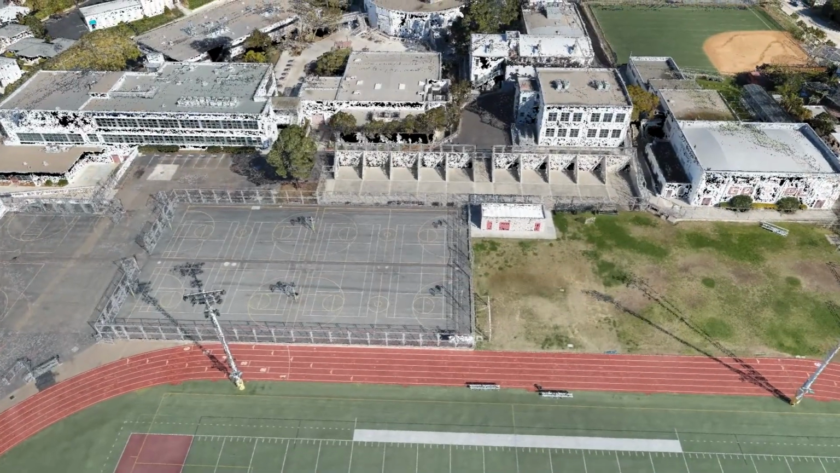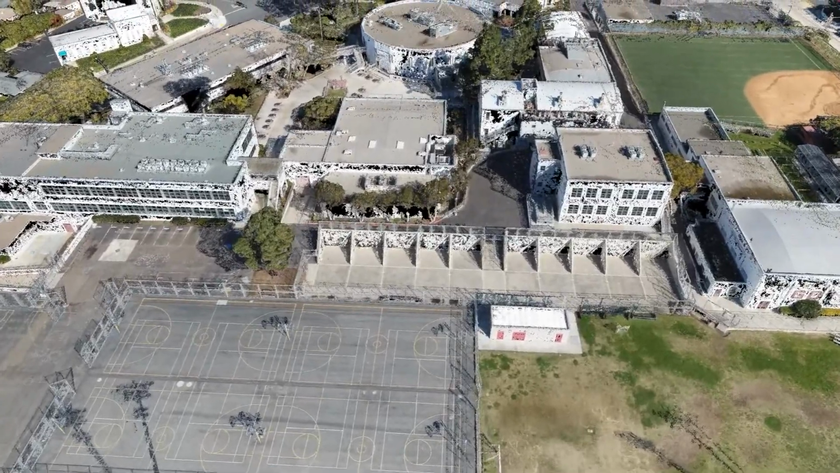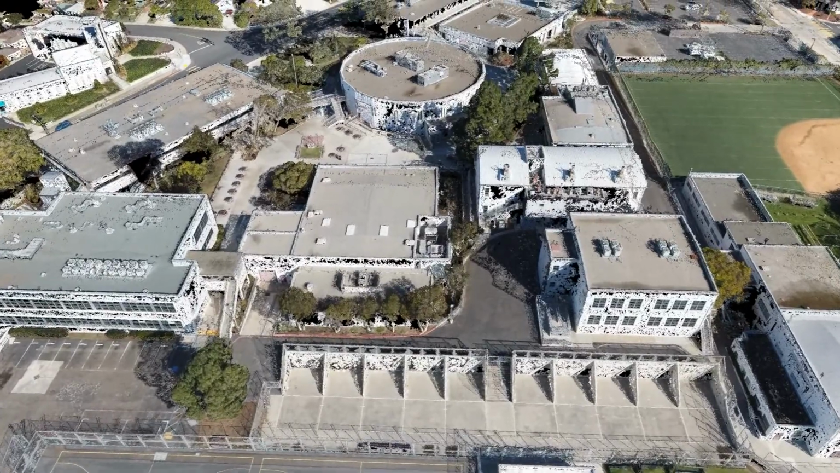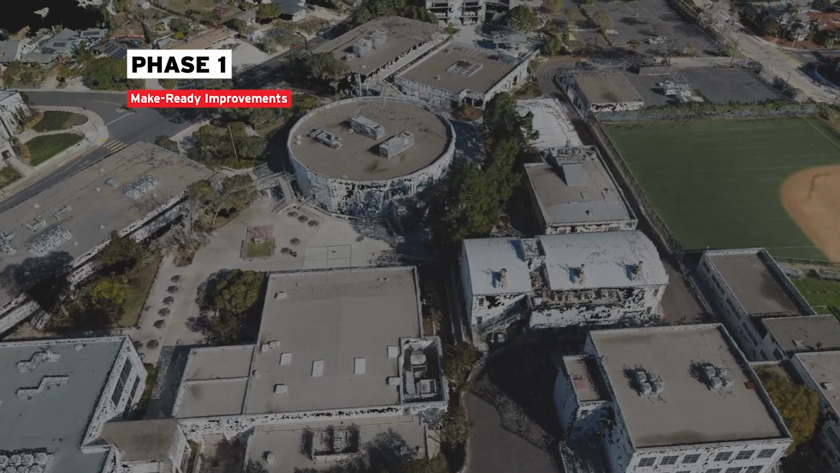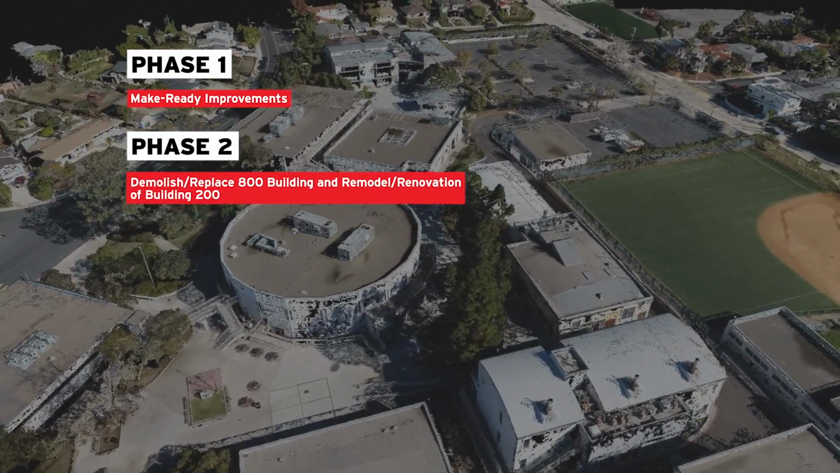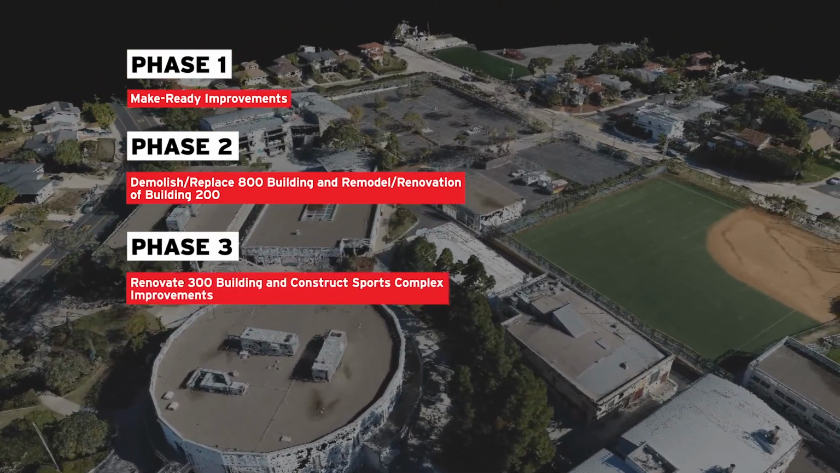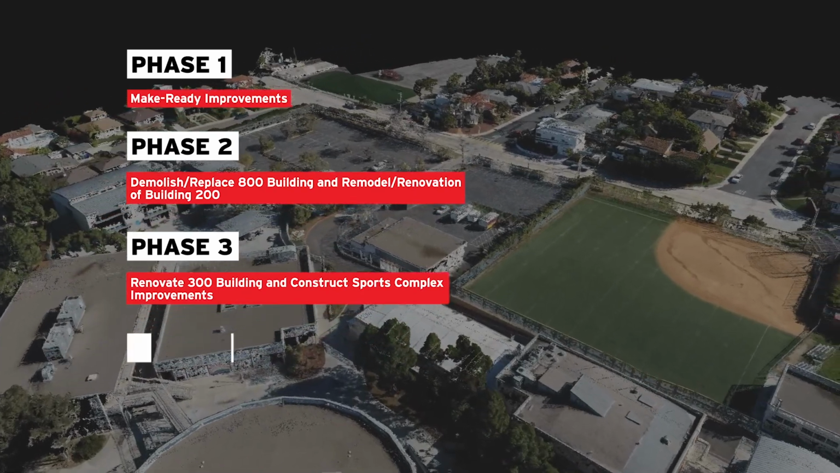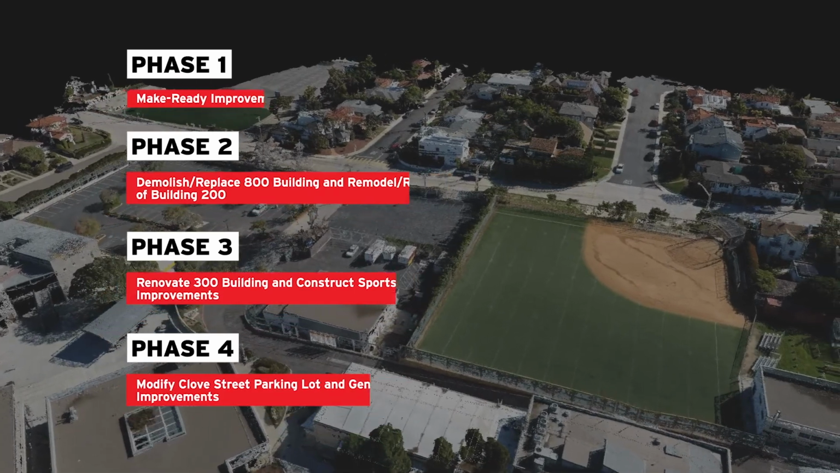CW Driver understands that the Point Loma High School whole site modernization Phase 1 project consists of 4 phases. These phases include the following major components. Phase 1, make ready improvements. Phase 2, demolish and replace 800 building and remodel renovation of 200 building. Phase 3, renovate 300 building and construct sports complex improvements. Phase 4, modify Clove Street parking lot and general site improvements.